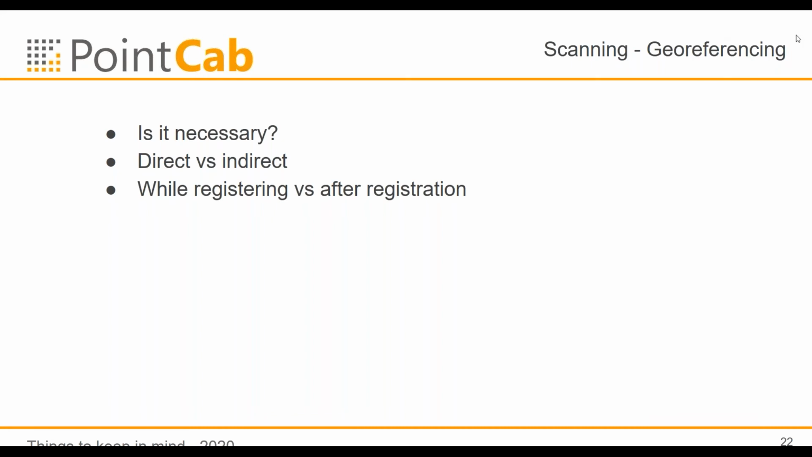And when shall you do the georeferencing? You can do it in the registration or afterwards. The benefit of doing it in the registration is that you can improve the registration, but it is a little bit more computation costly, but normally this doesn't matter. On the other hand, if you do it after the registration, the disadvantage is that it is a rigid transformation, so you don't get better results by it. You are just doing a Helmert transformation on your already registered project.